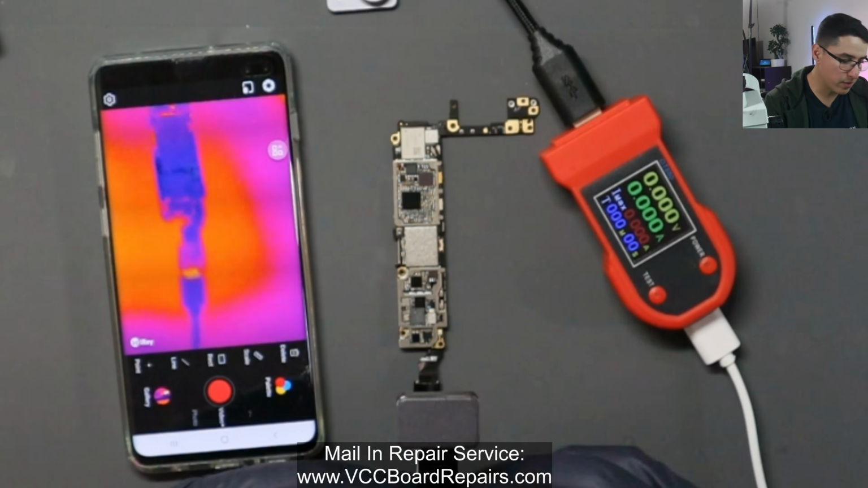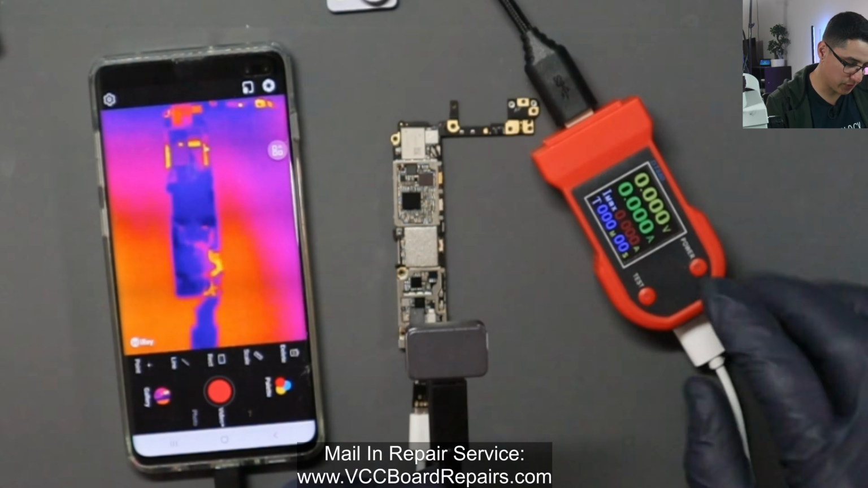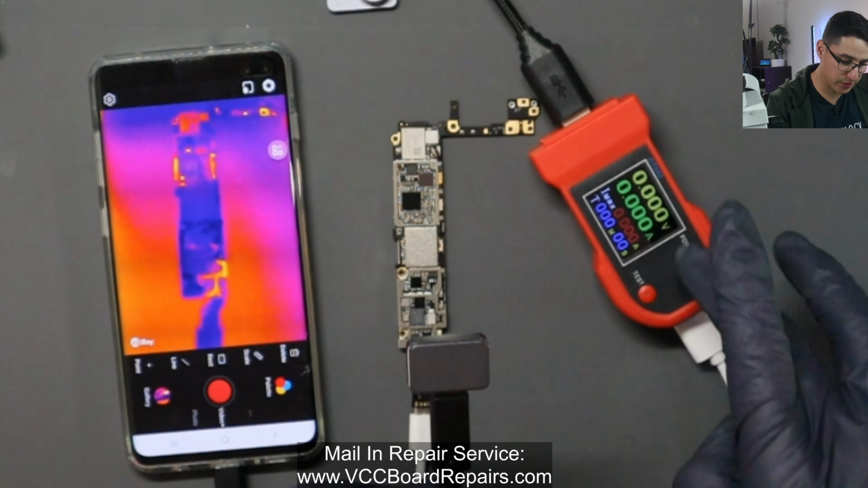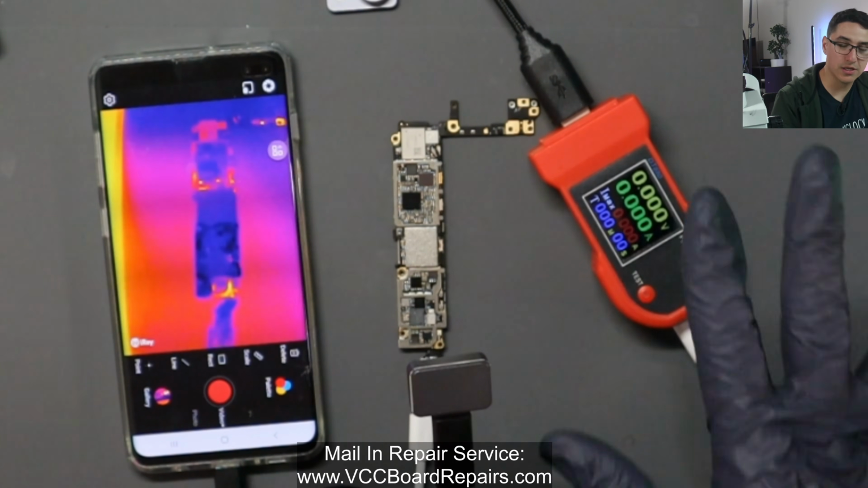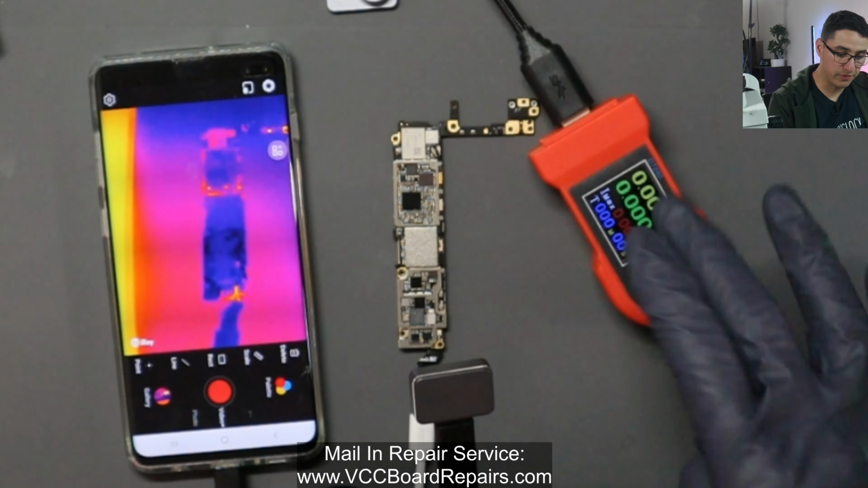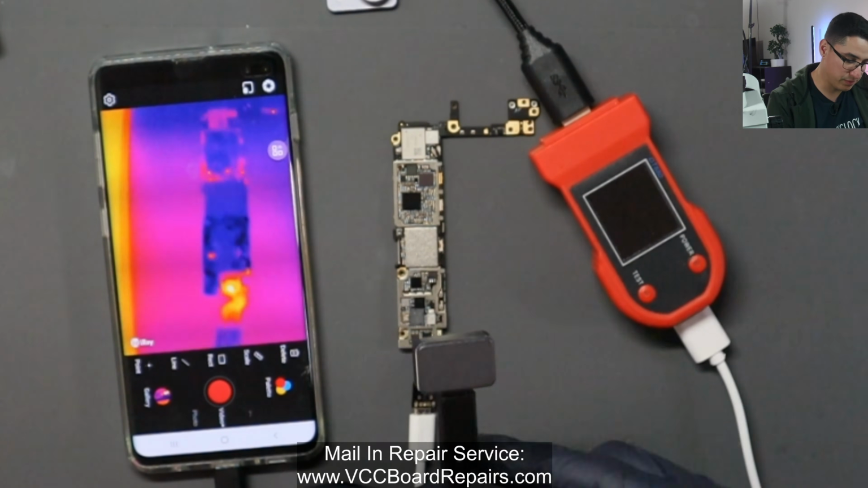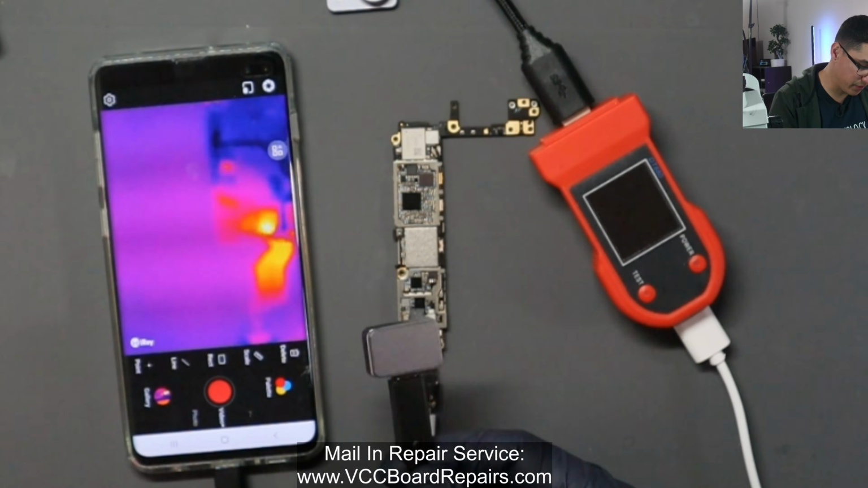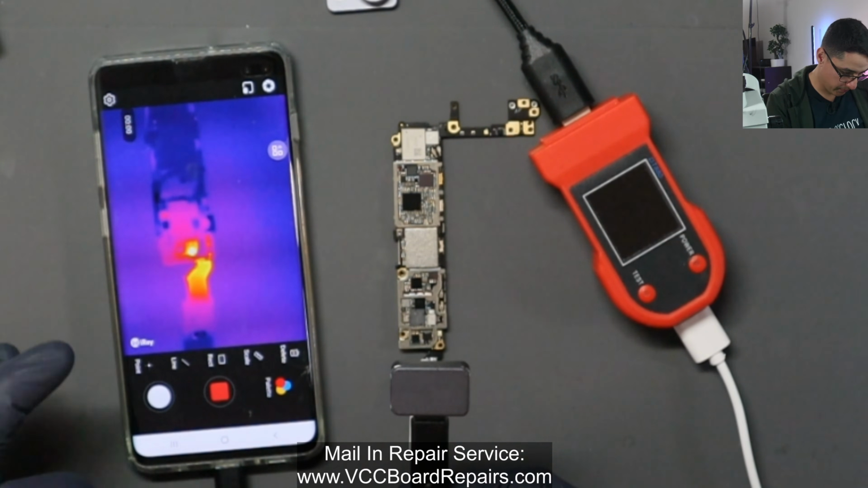All right, so now we're gonna test without a macro lens. This is an iPhone 6s that has a short. I'm gonna use the DT80 to turn it on. And when this goes black, it means there's a short on the board that is causing too much power to flow to even power this LCD. So we're gonna push power, it goes black, and there should be a short on the motherboard, and the thermal camera should pick it up. So let me record this.